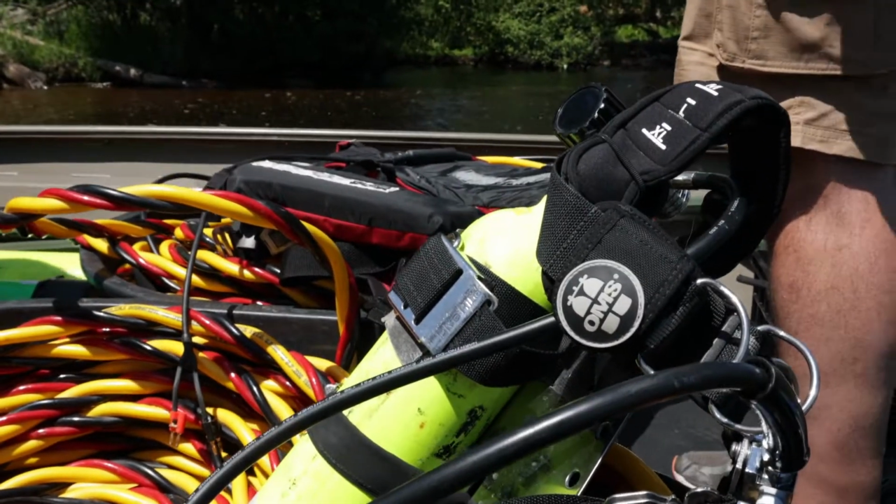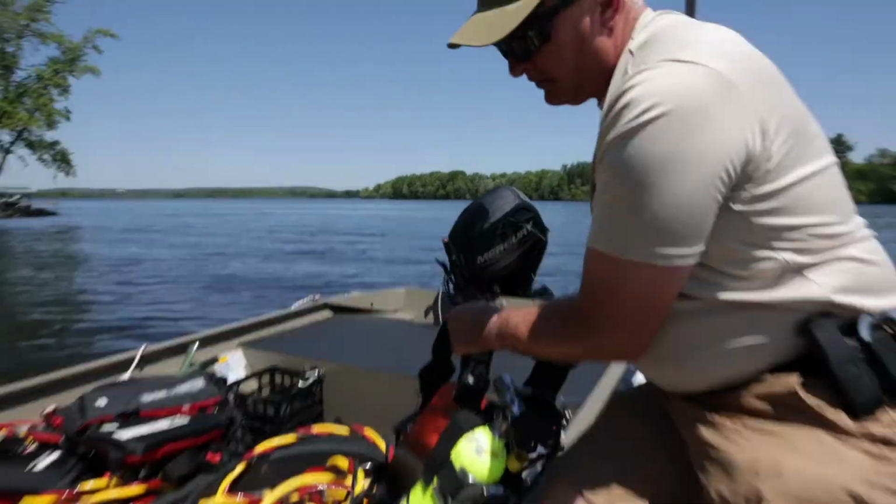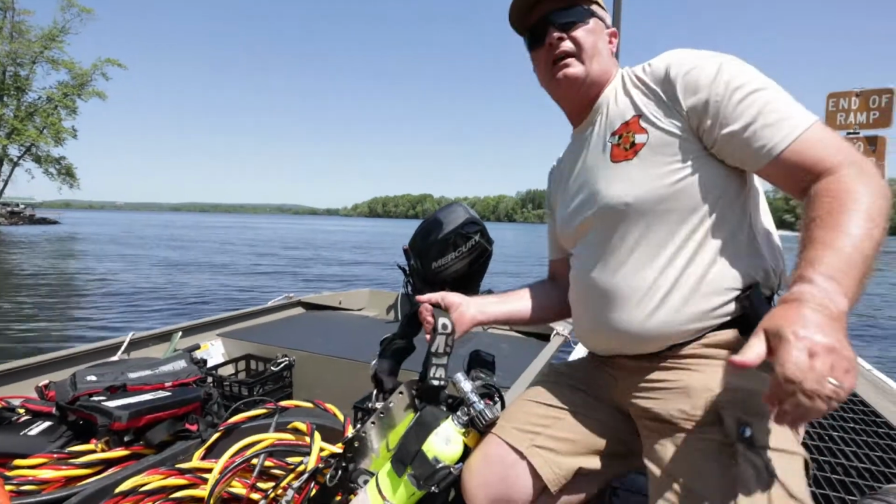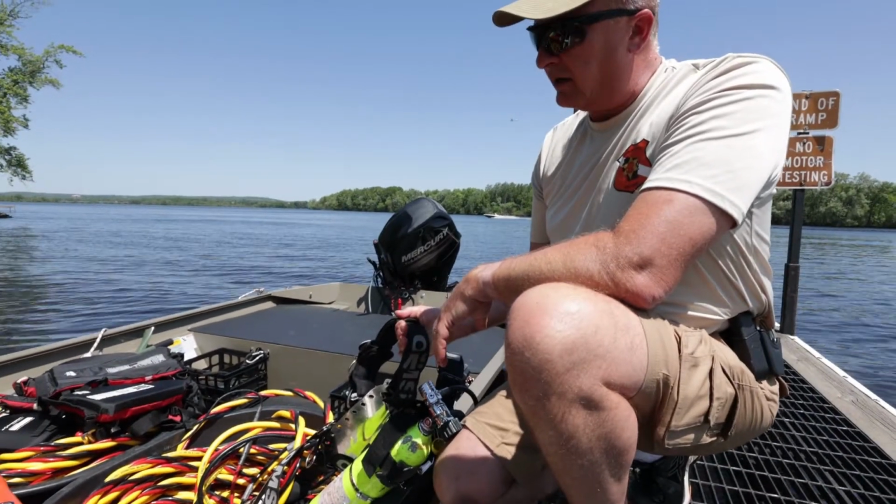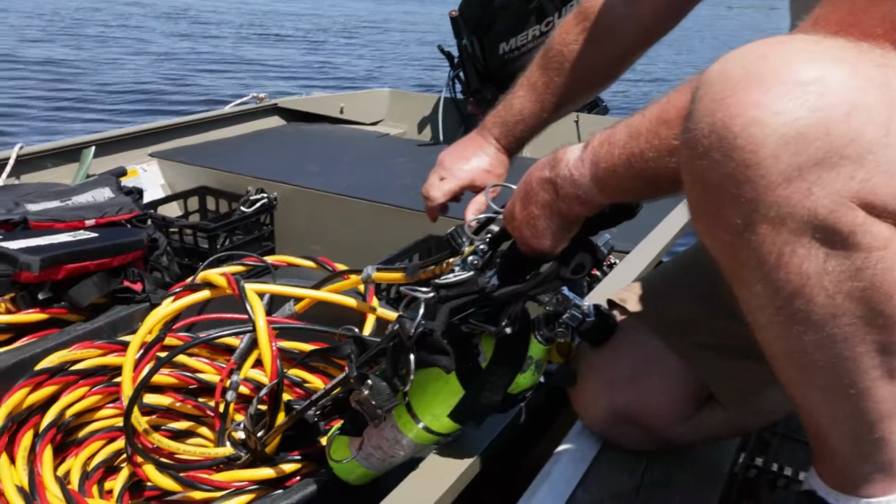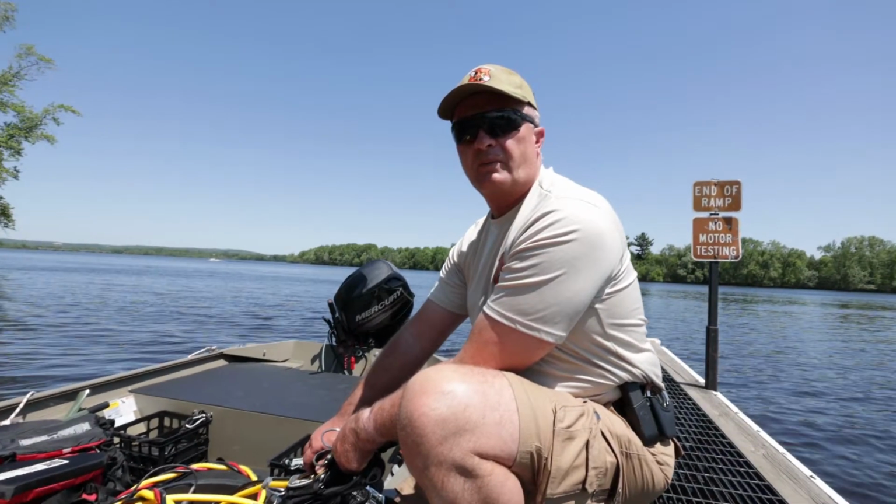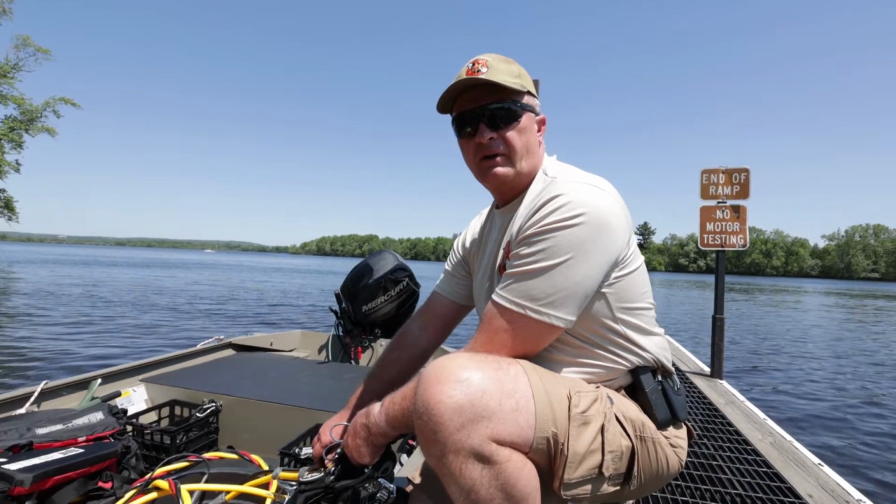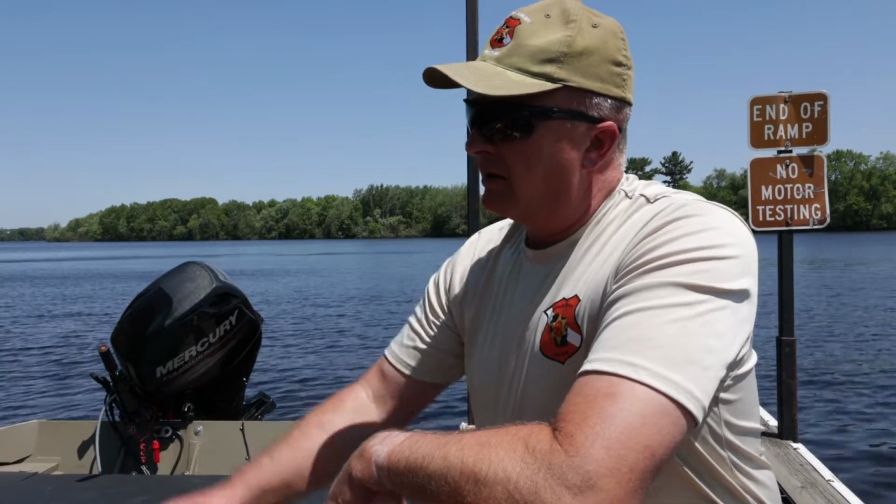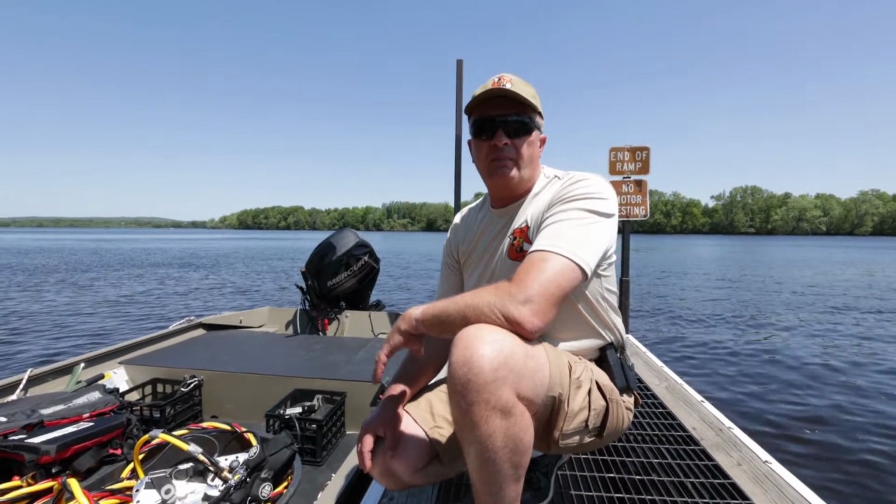We have these smaller tanks called bailout bottles that are on their back, and that way they have the ability, if for some reason their airline was ever severed, they have another manifold on their harness. They can turn that, and then it'll start feeding air to their mask, basically assuring them of having some air until help can come down. This is a lot more diver friendly, but we maintain both sets. We can dive either depending upon the situation.